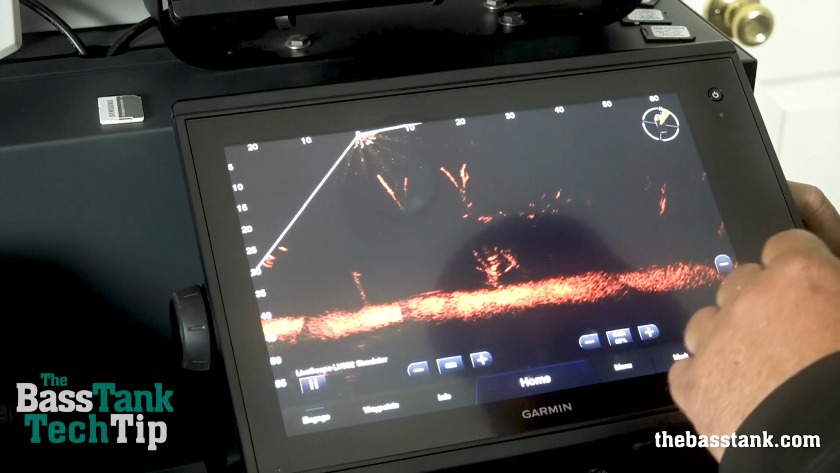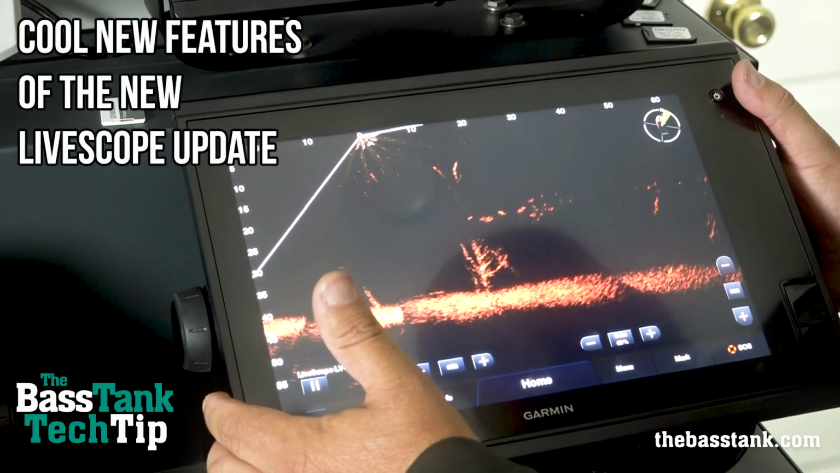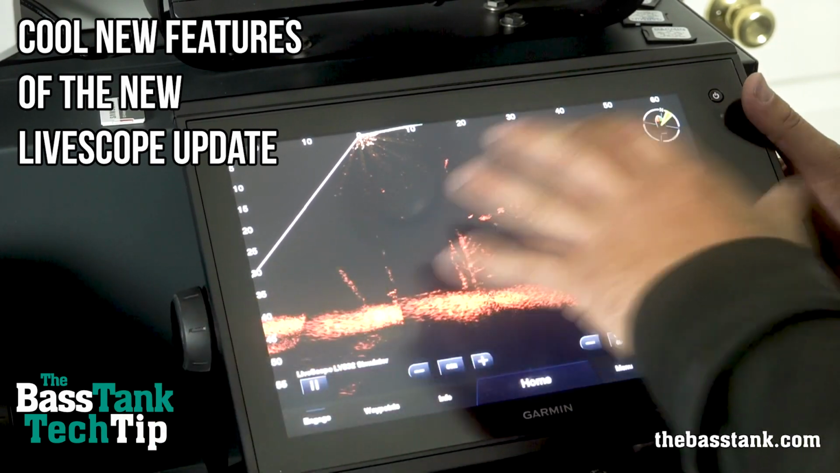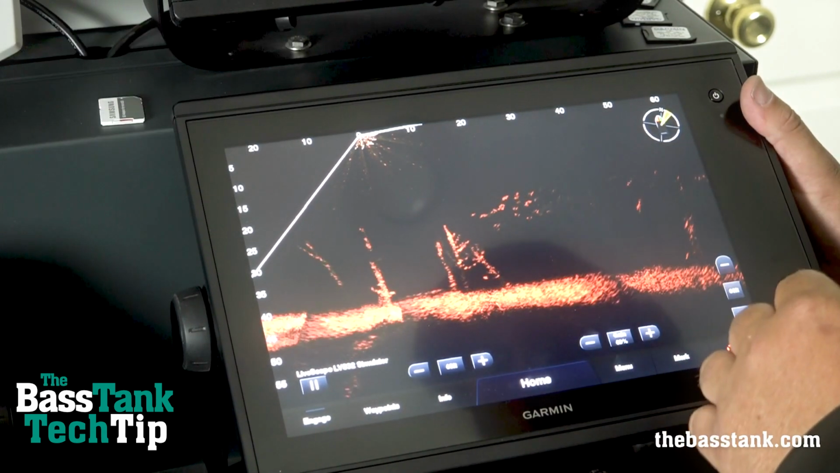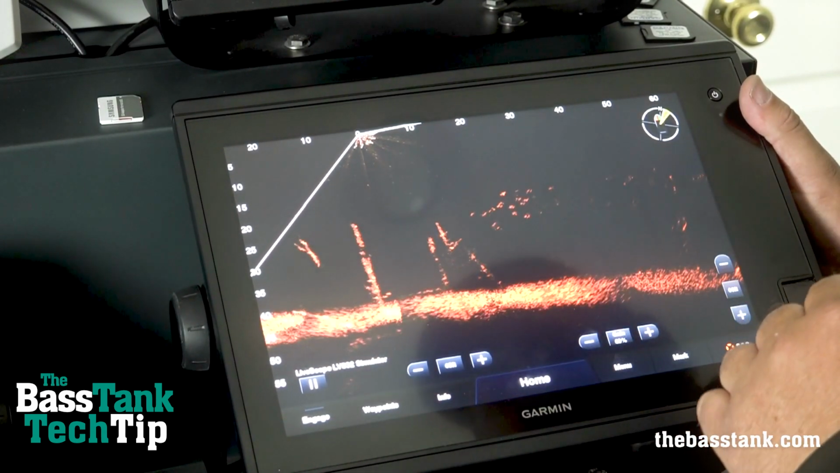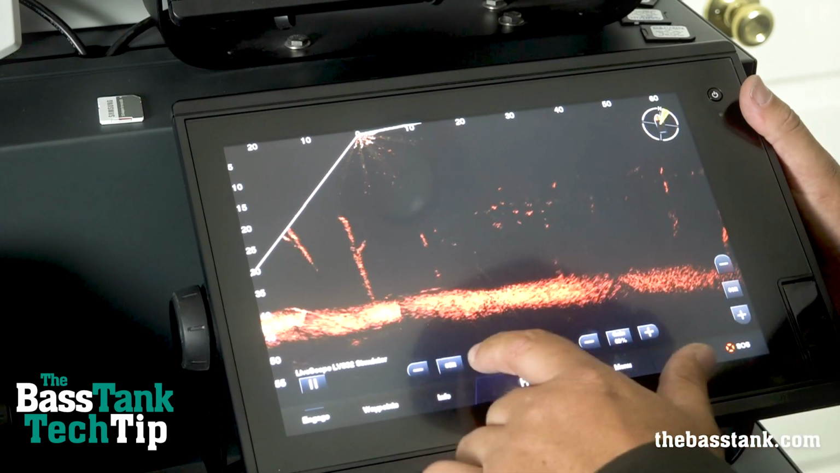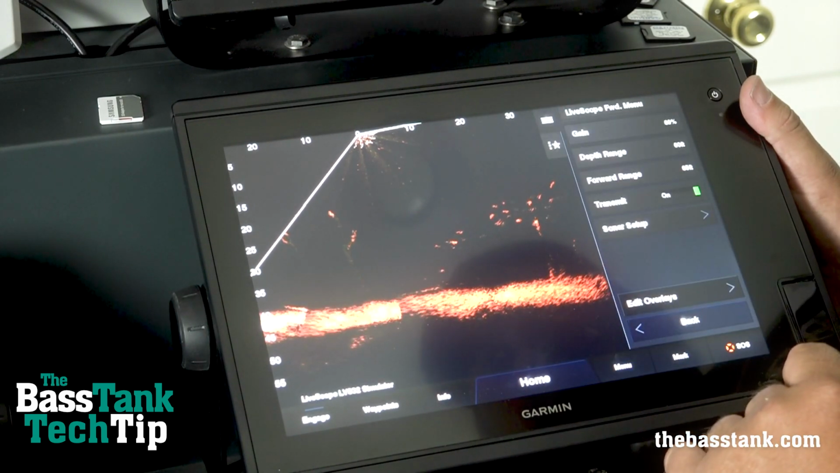All right guys, so I've got my 1242 XSV Plus here. This is an older unit, but the update does work for it. We're on our Livescope screen. I've already performed the update, and I'm going to show you some of these new cool features. So obviously you recognize the Livescope. One thing that you'll notice for this one, we've got my on-screen control. They have given me an option now to turn that off.